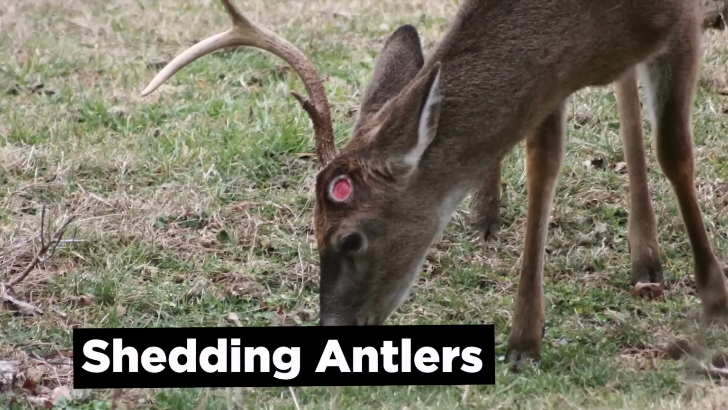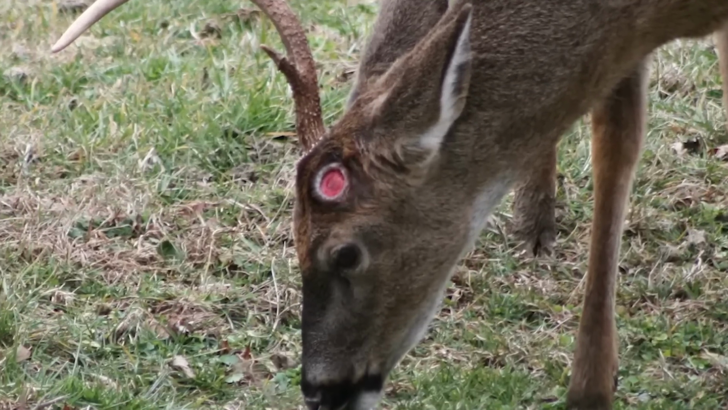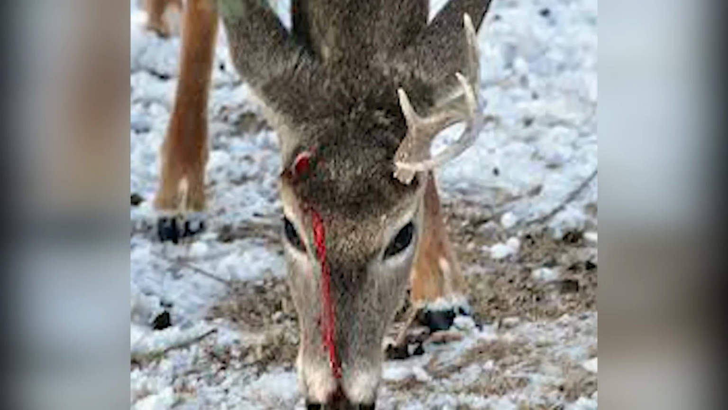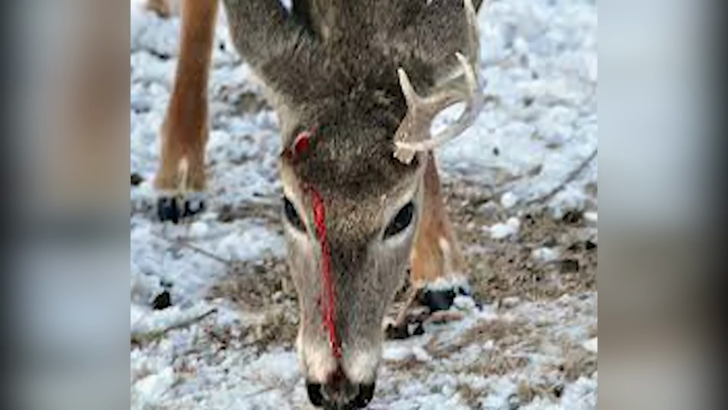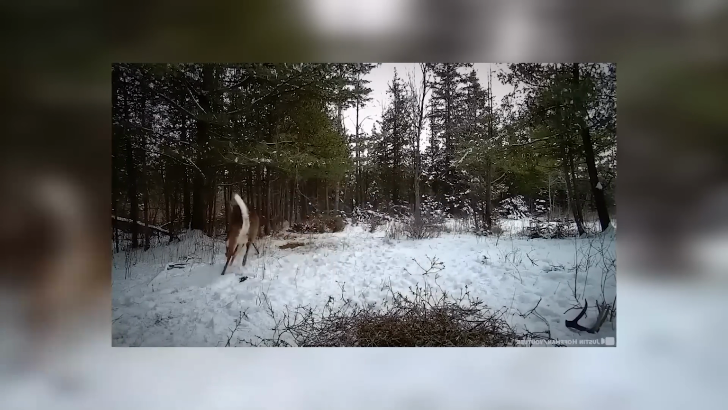Shedding antlers. Our next topic takes a look away from the supernatural and focuses on how amazing nature itself can be. And again, we're talking about deer. Did you know that deer shed their antlers every year? Well, the trail cam literally caught this thing happening in real time.